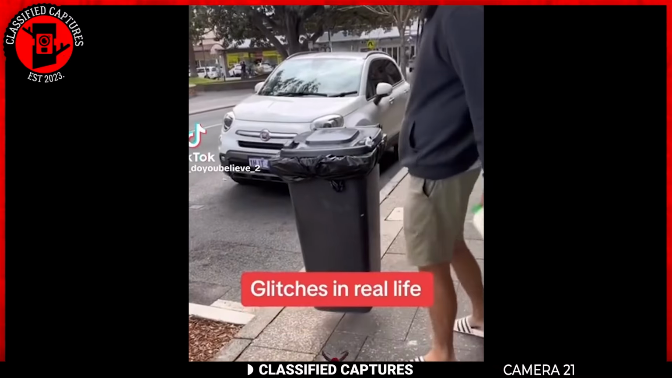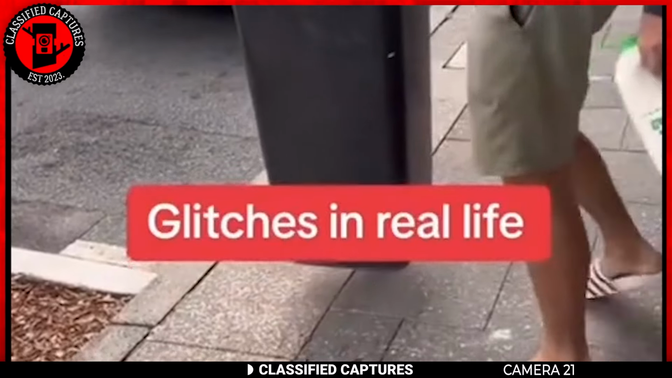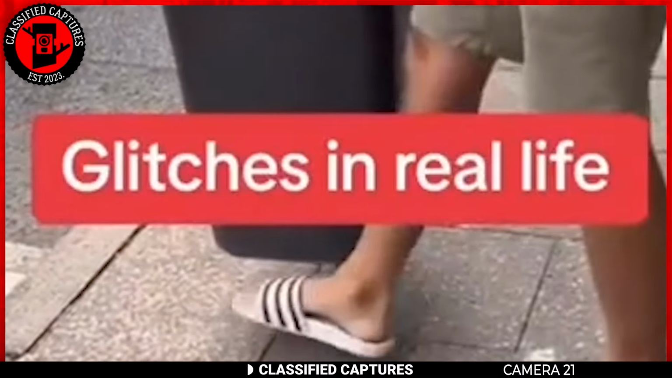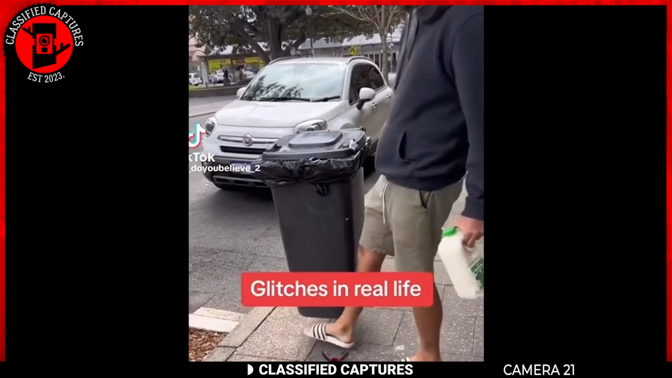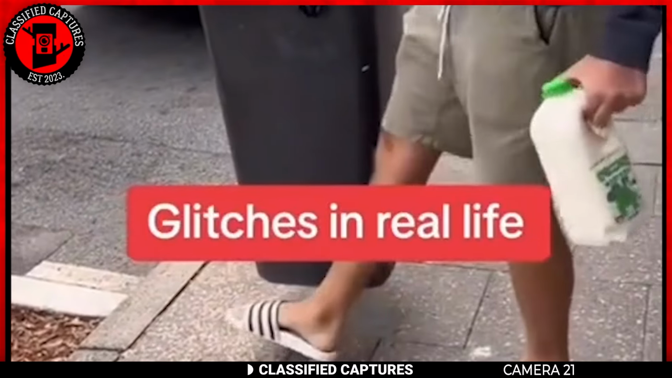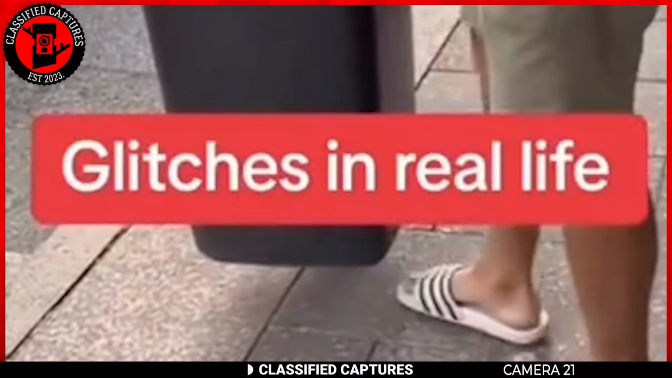This man heads out early one morning to take out the trash, only to find his garbage floating in the air. He's baffled. To check if he's seeing things, he sticks his leg underneath, and there is nothing. No wires, no stands, and no logical explanation in sight, just his trash can seemingly levitating in front of him like it's decided to perform a little magic trick overnight.